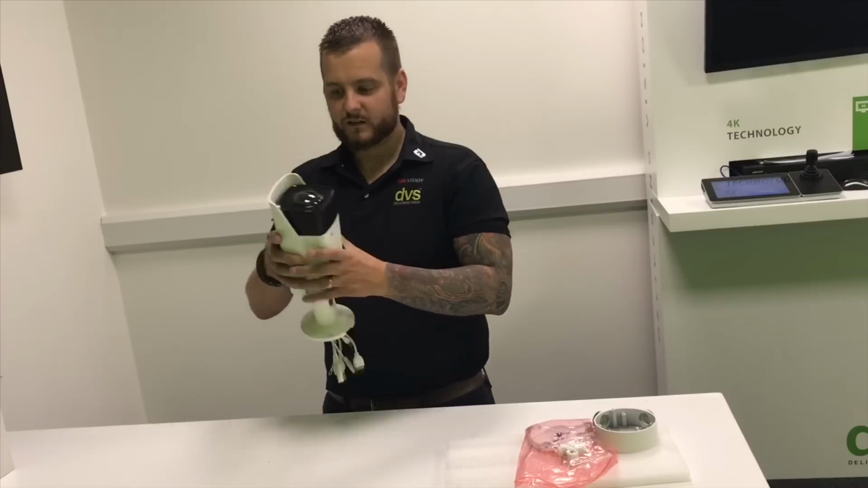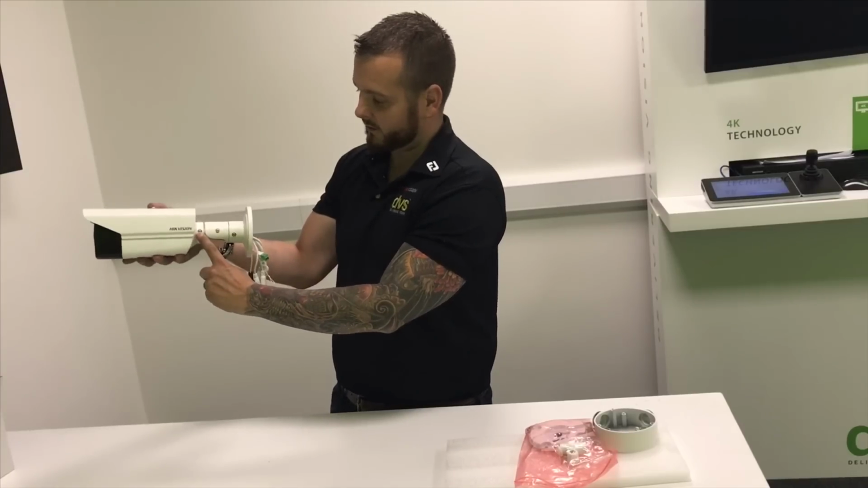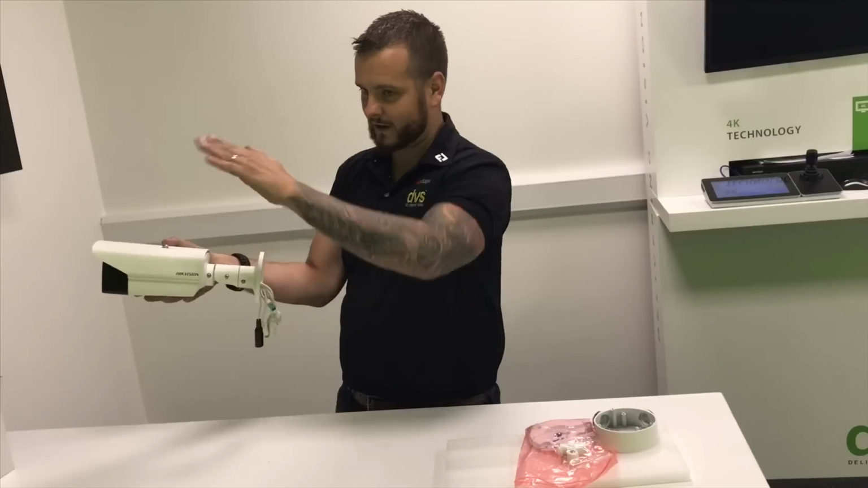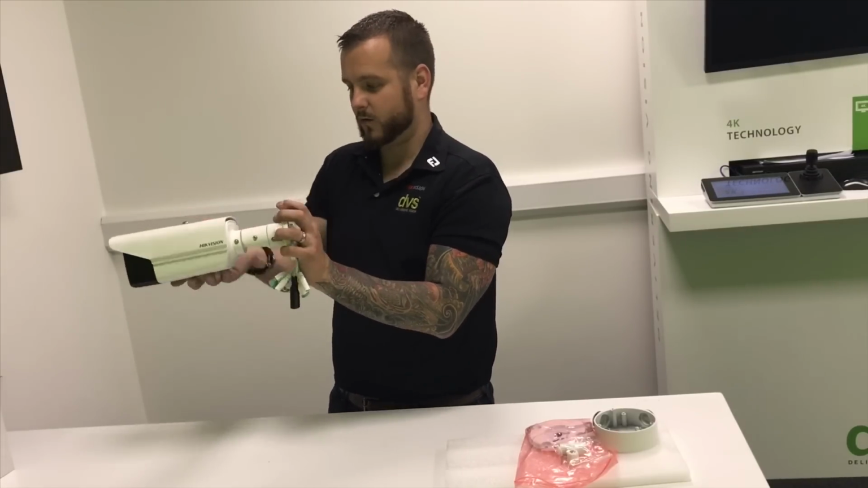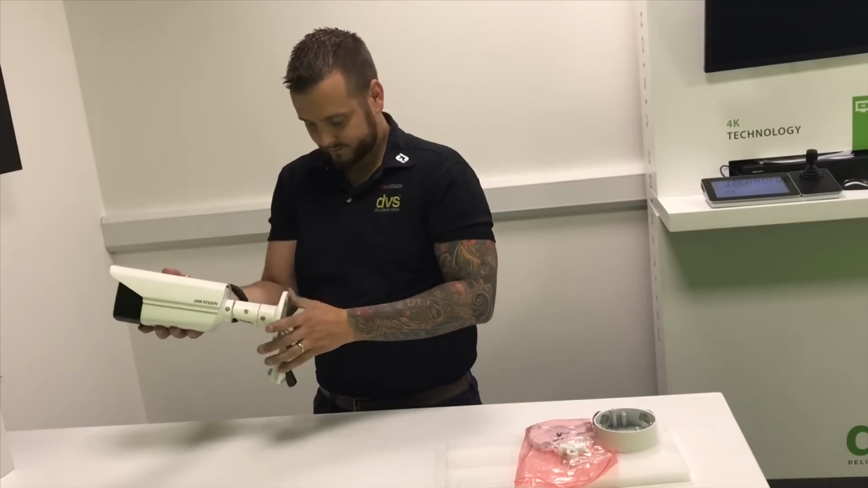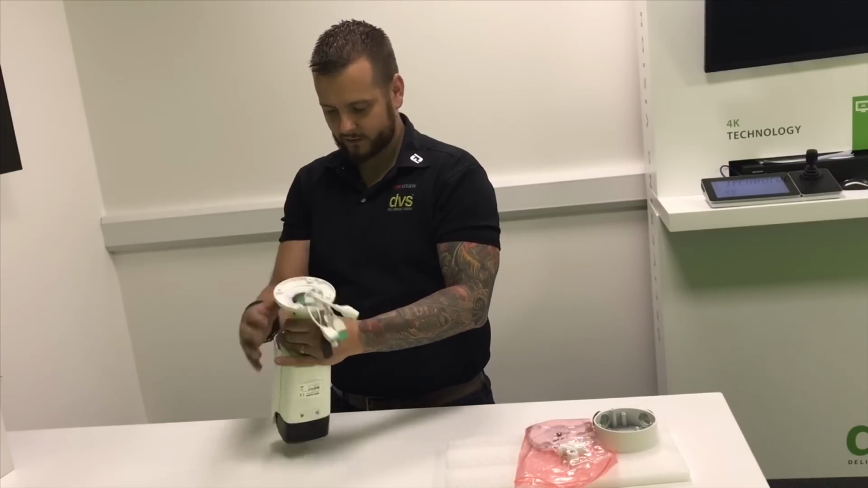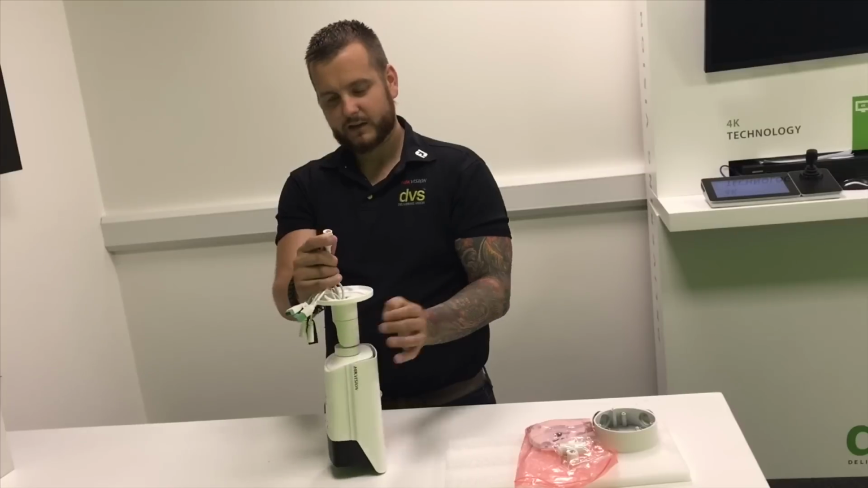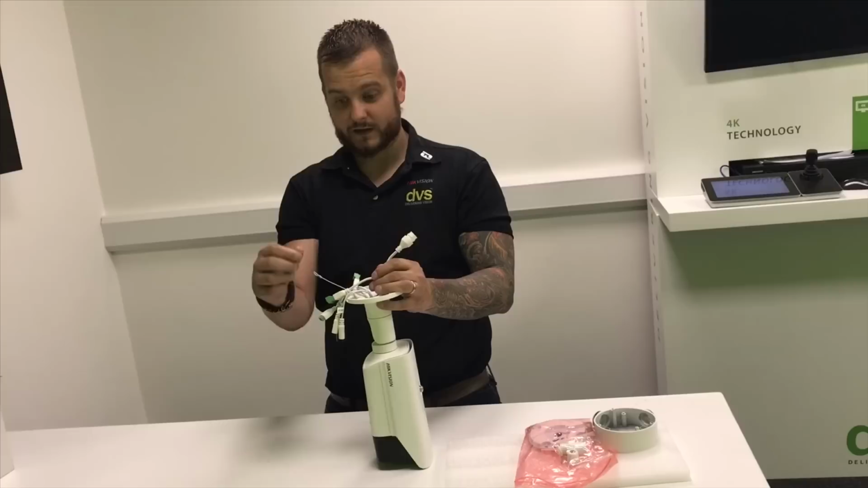So, thermal imaging bullet camera, you've got the three-stage adjustment: a screw on the side which allows for side-to-side movement, the screw on the side there which allows for tilt up and tilt down action, and the rear screw will allow for further movement of the whole assembly around. So it's 3-axis adjustment. On the back, on the fly lead, you've got the adjustable sun shield. On the back you've got the RJ45 lead, and that's where the waterproof gland will sit and tighten onto there, the Cat5 cable or Cat6.